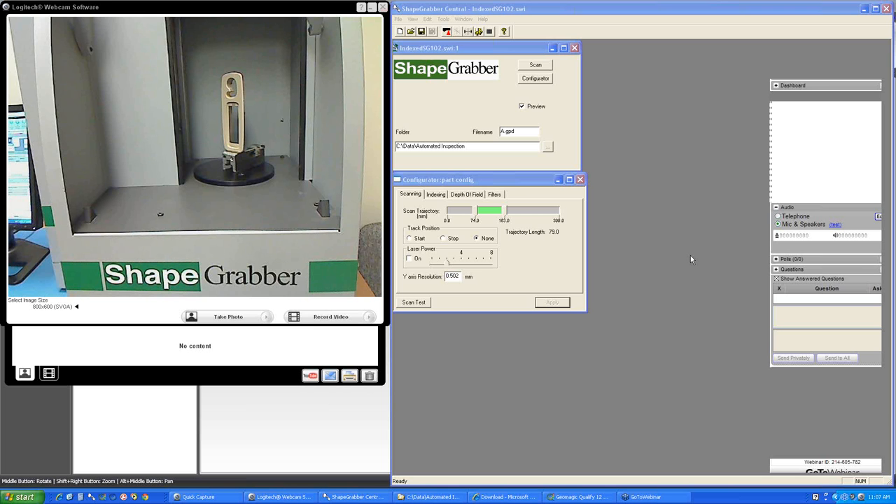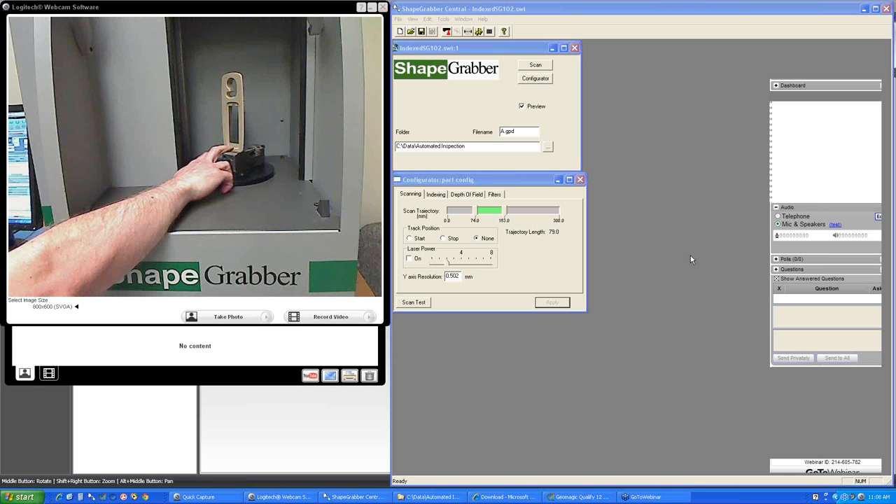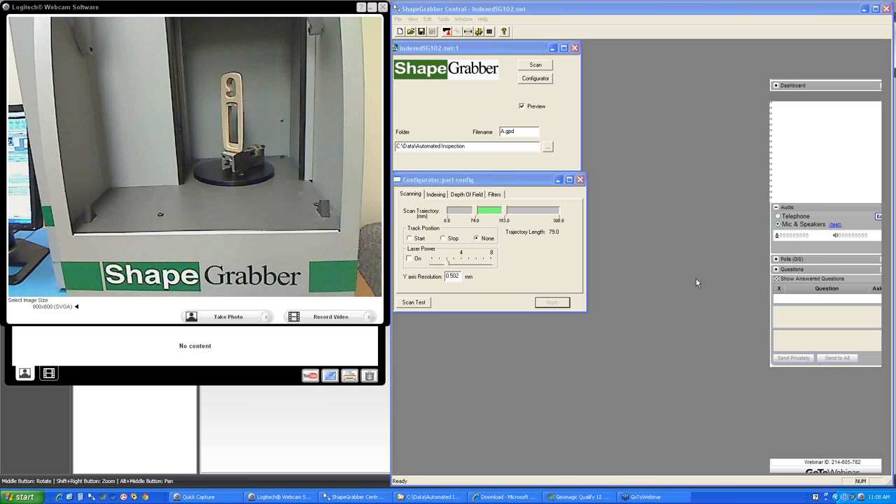All right, so what you're looking at here is the AI 310 inspection system. We've got a webcam feed here. What I've got is the sample part already placed on the scanner. Now this is just held in a simple vise. There's no fancy fixturing required at all here. And on the right, you'll see the ShapeGrabber scanning software. I'm going to set up for scanning this part.